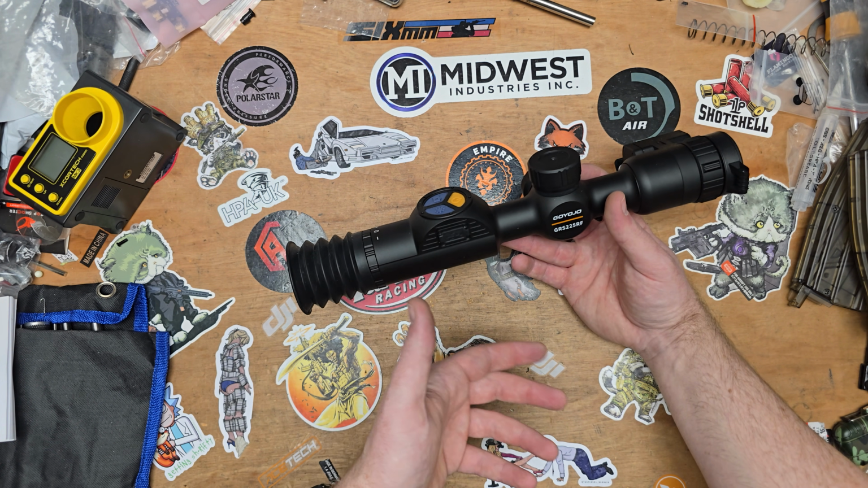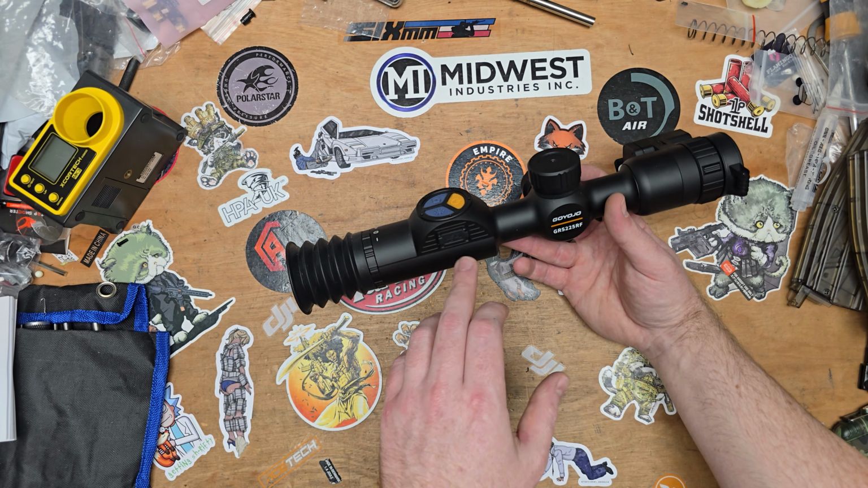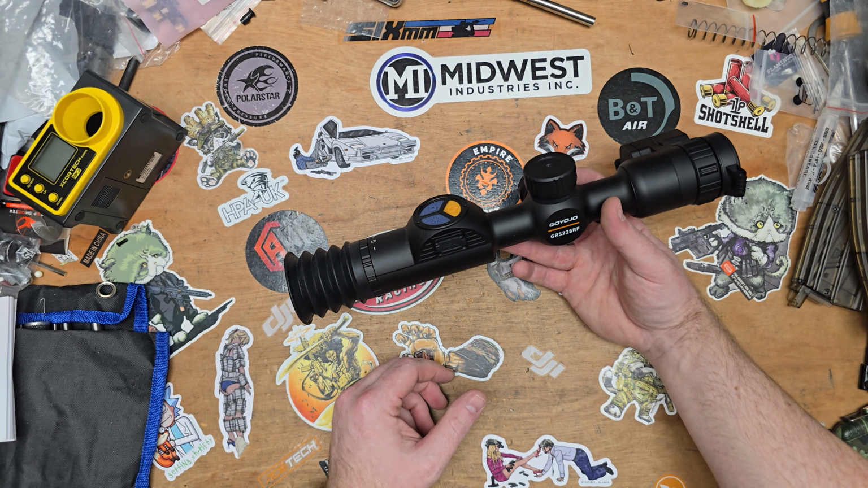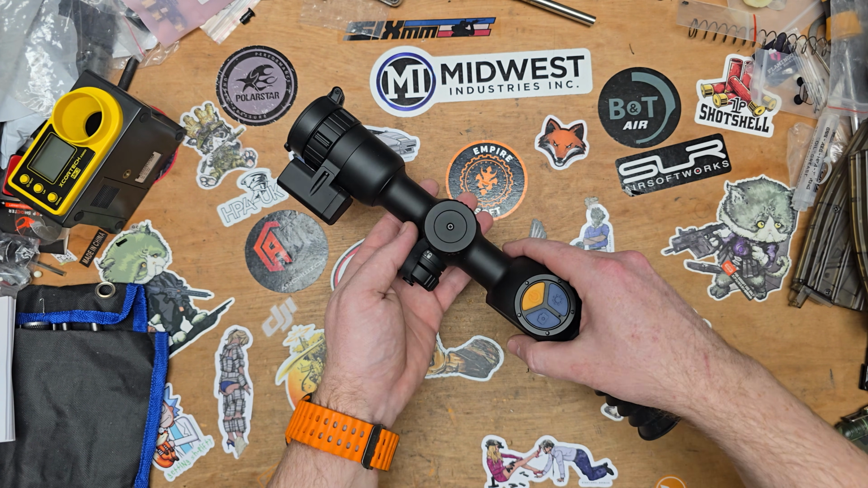So what I would have loved is if they had a memory card that you could just pull out. If you're filming, bear in mind, the video that you take doesn't take up a lot of space anyway, because it's much lower resolution, but it would be nice to be able to swap memory cards if you happen to fill it up on a weekend's game or something like that. So you do have to connect a USB to the optic itself to pull your video off.